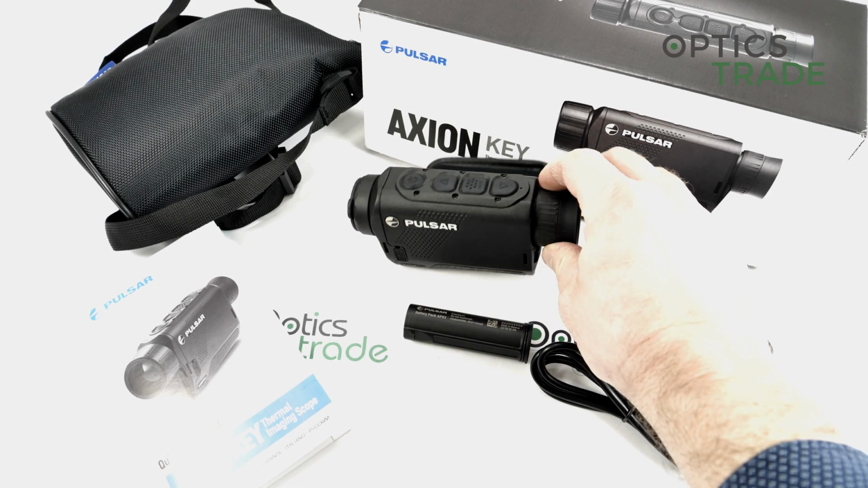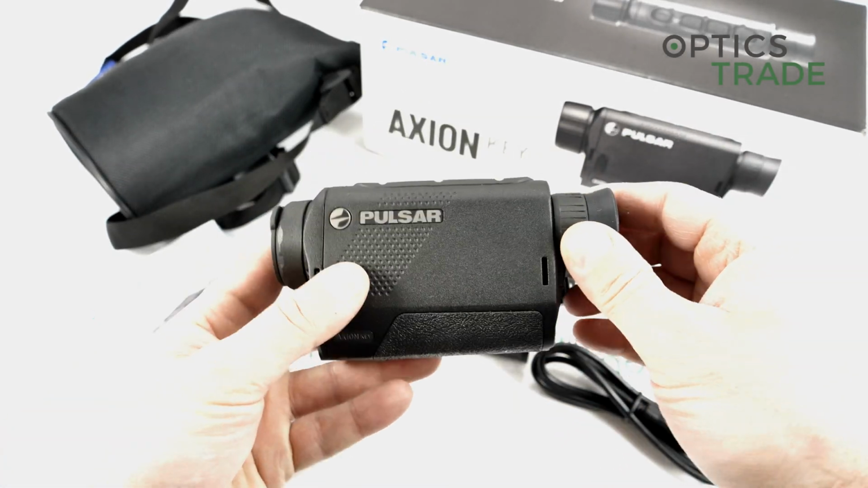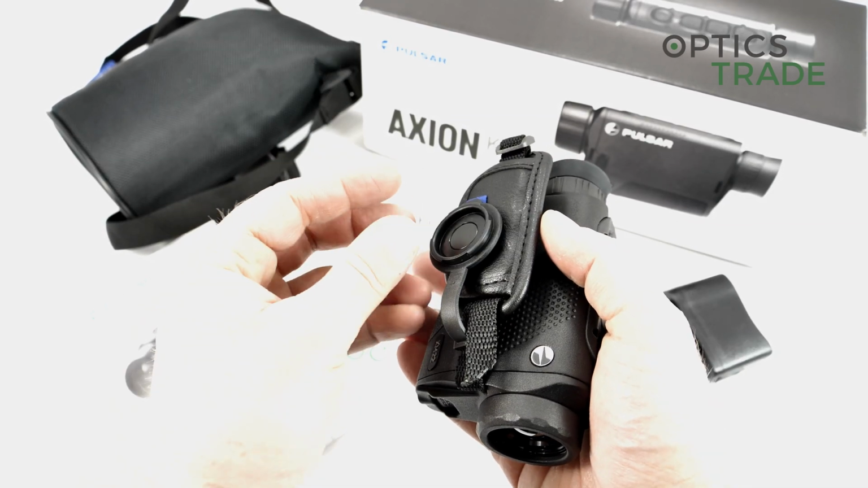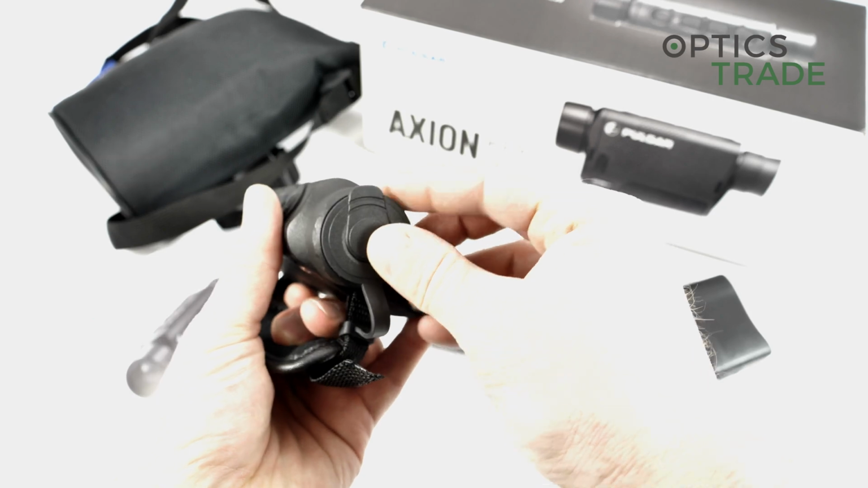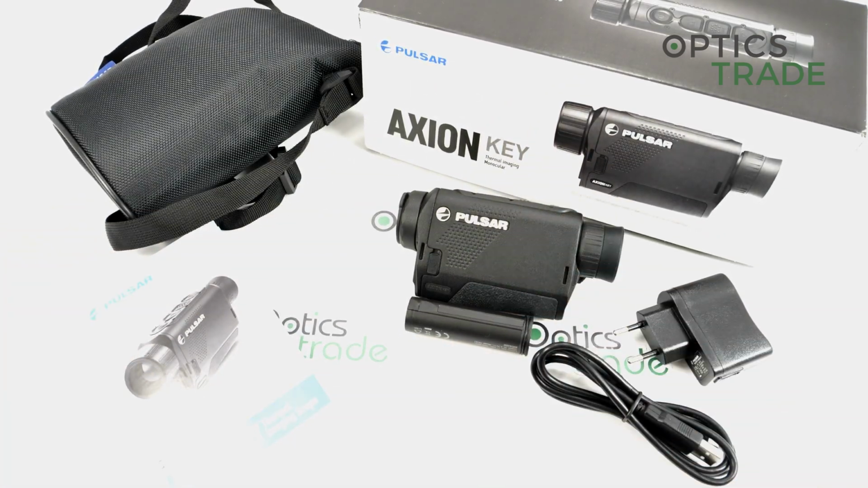I would just give a couple of remarks. I would say it's really nicely made, and don't forget the housing is made of magnesium. So it's also a nice feature. It has a magnet in the hand strap which holds the lens cover. Really nice feature.